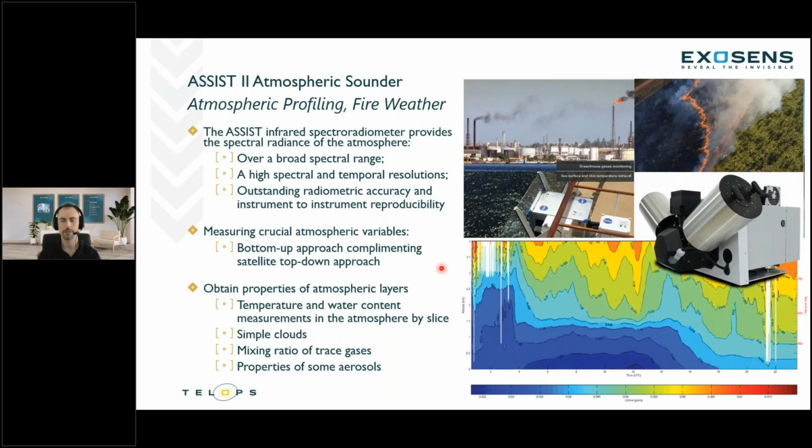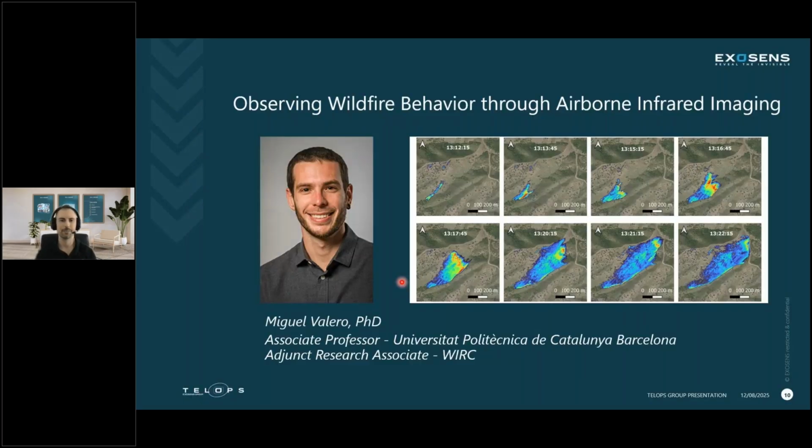This instrument has been used on several occasions. The National Weather Service has worked quite a bit with it. We're excited to introduce this into the Telops product line. And these ground-based technologies are great at helping validate satellite instruments and provide some long-term observations as well. So we're excited, and these could be very interesting for fire weather applications as well. Okay, so that's enough for my introduction for Telops and infrared imaging for wildfire applications.